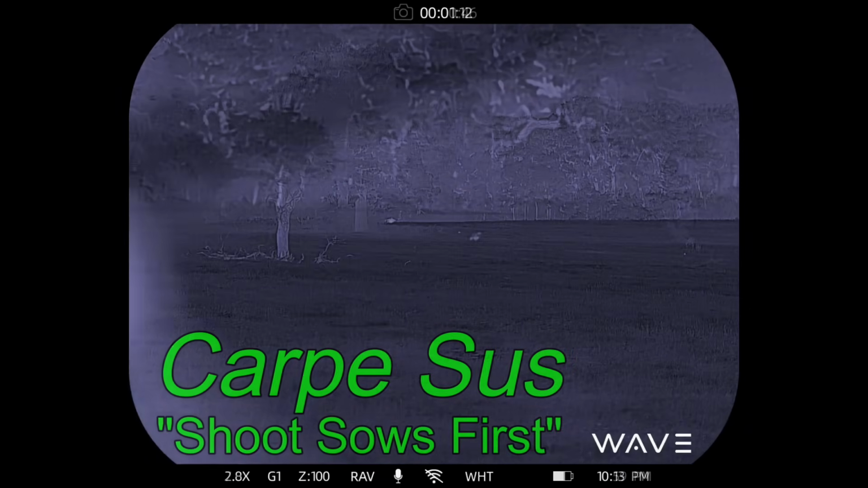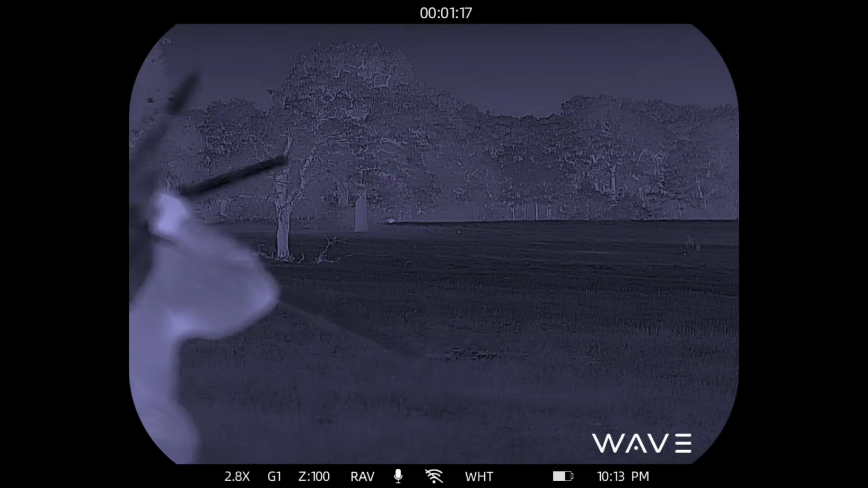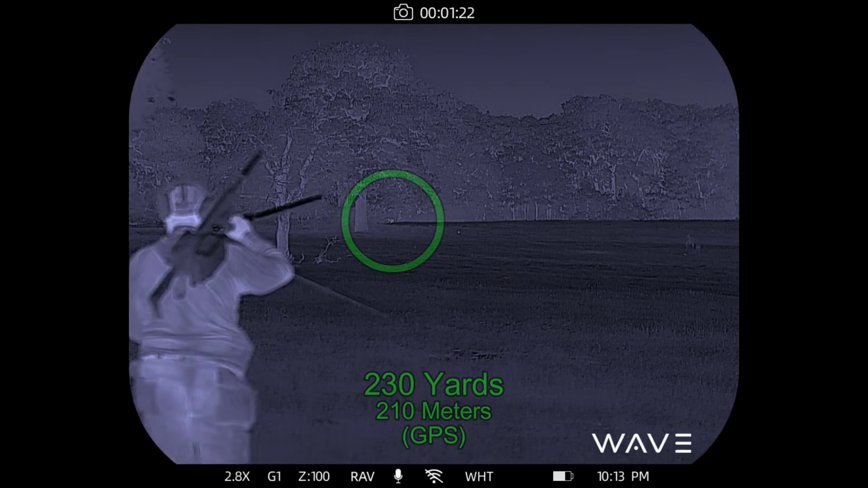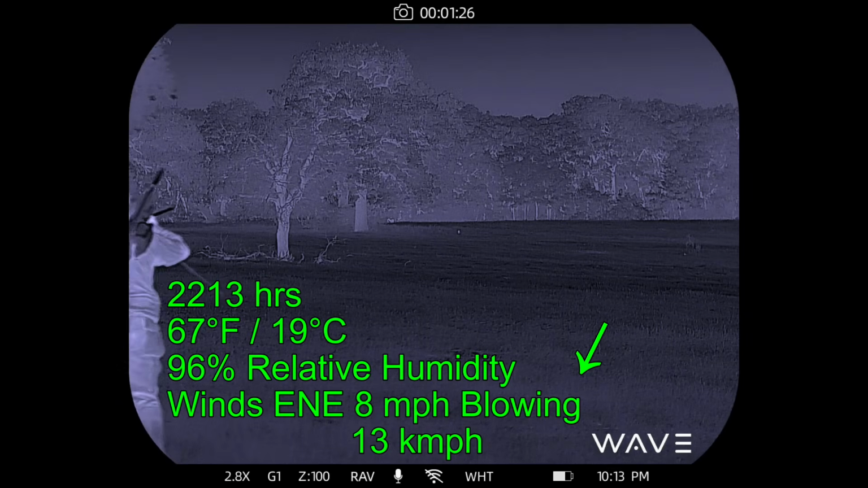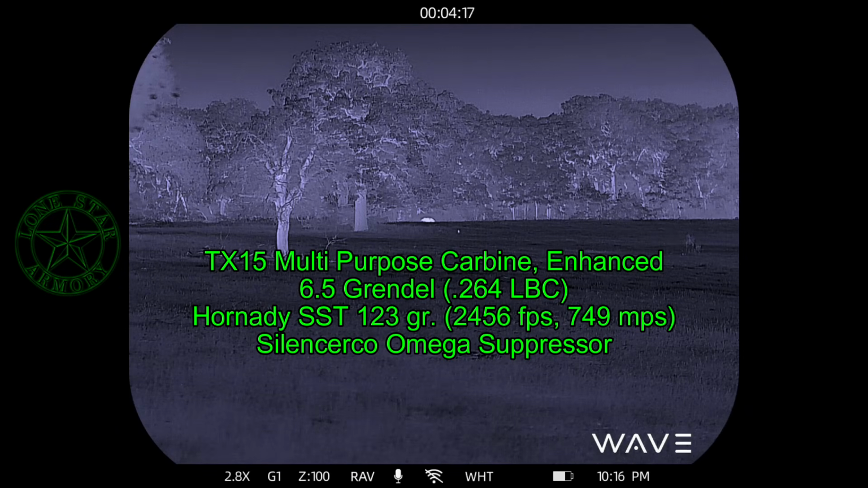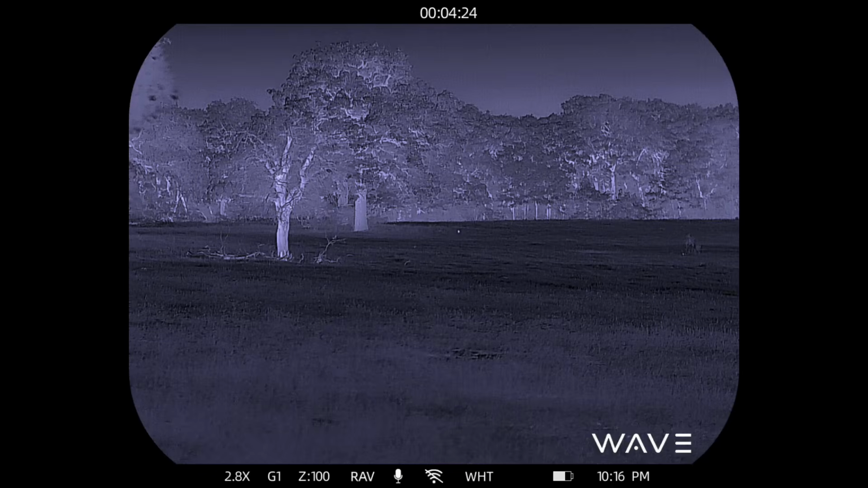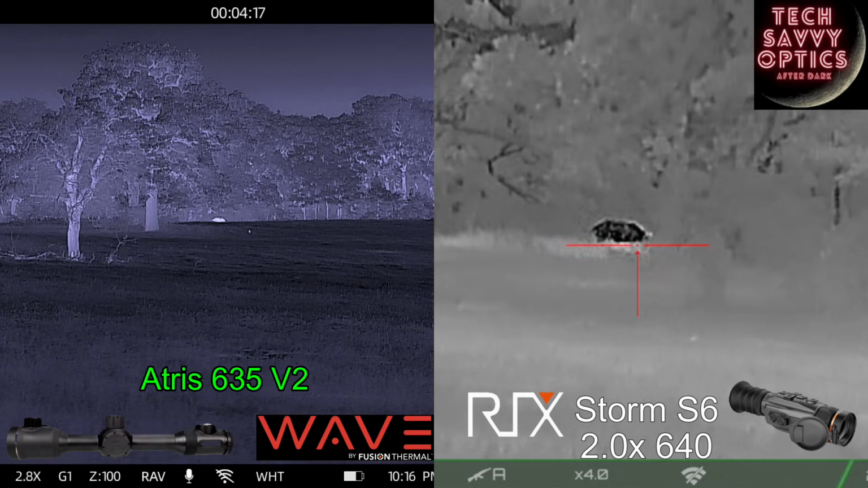And finally, Carpe Sus. You all saw this hog on the last hunt, and this is the perspective from the Atris. I've left it on the tripod and I'm making my stalk out towards the hog, so the wind isn't a problem. And here I've stopped the scan. I'm going to go ahead and edit the video. I'm now on target with my rifle, the Lone Star Armory TX-15 Multipurpose Carbine, Enhanced Shooting Horn DSST 123 grain bullets, and the hog is down. As you may recall what that looked like from the previous video.